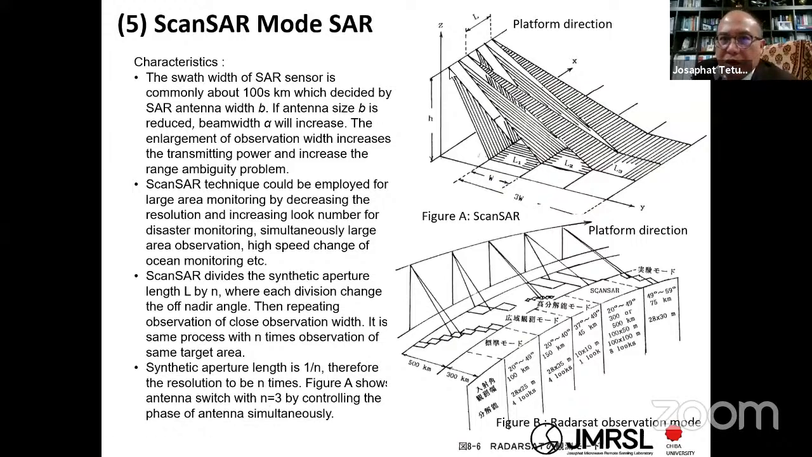ScanSAR is when you observe first here, and then when you move here, you observe this area L2, and then move here, you observe L3, and next when you move here, you observe this area, and next this area, and so on. It is actually an advance of the strip map mode, but you move like that.